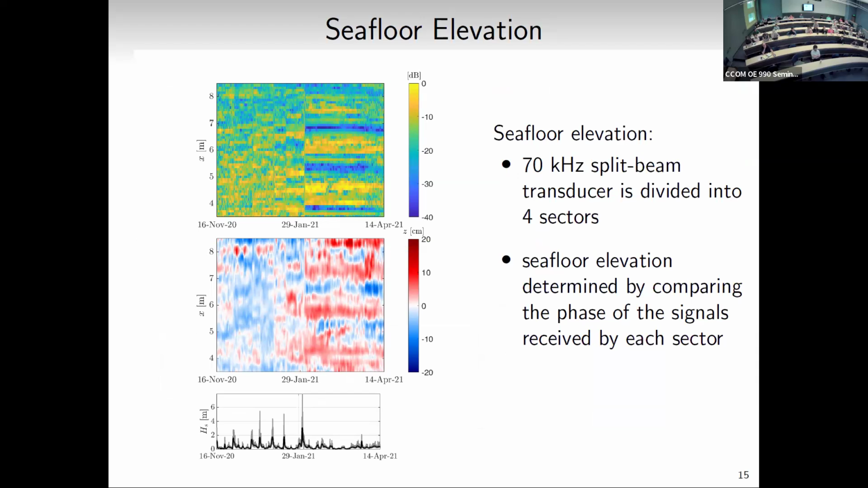We can get that since the 70 kilohertz is a split beam transducer, divided into different sectors. We can determine the seafloor topography by comparing the phase of the signals received by each sector.